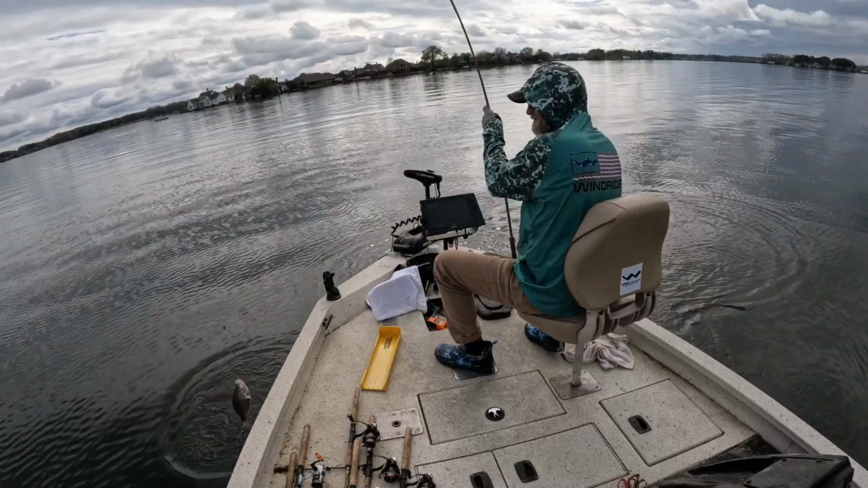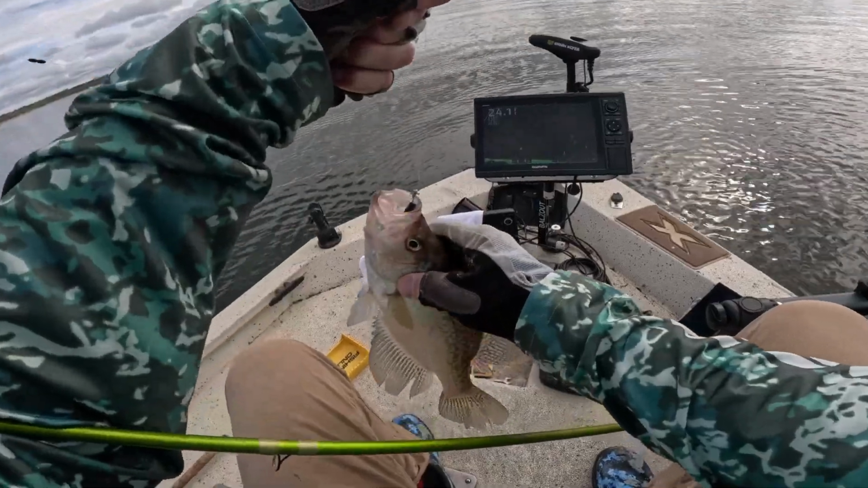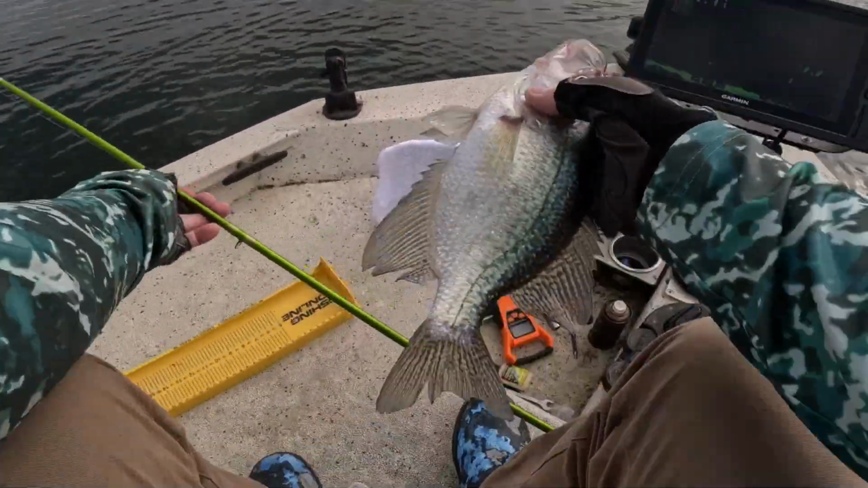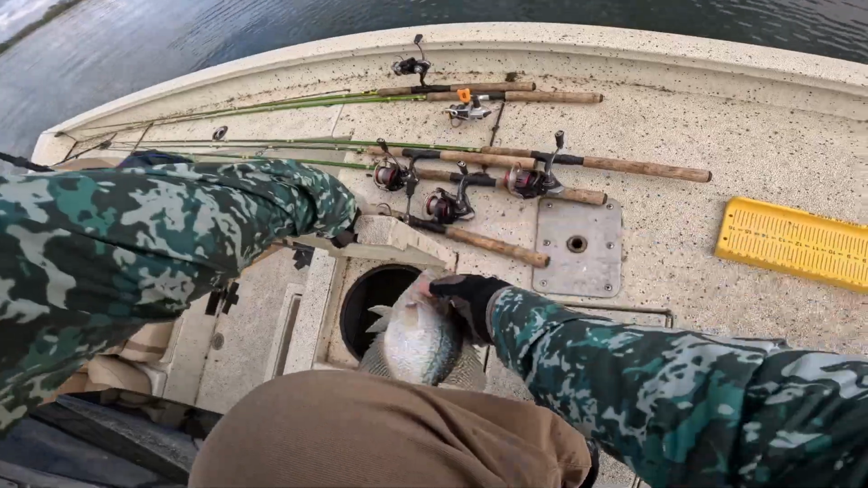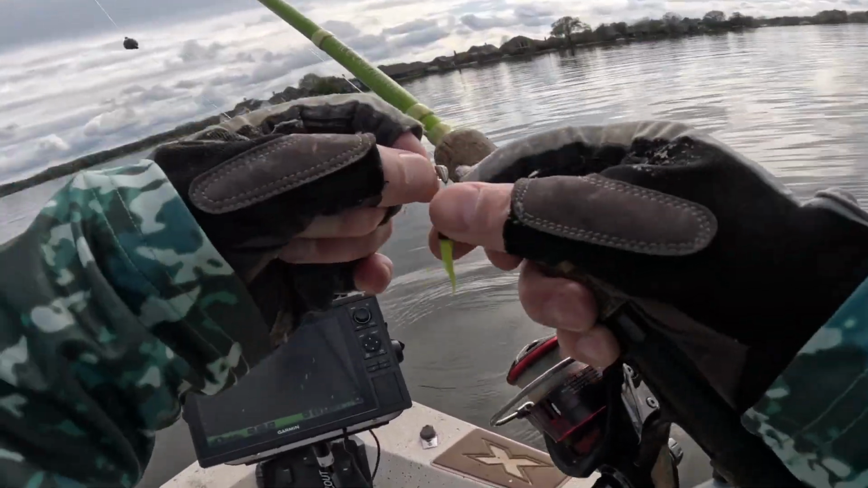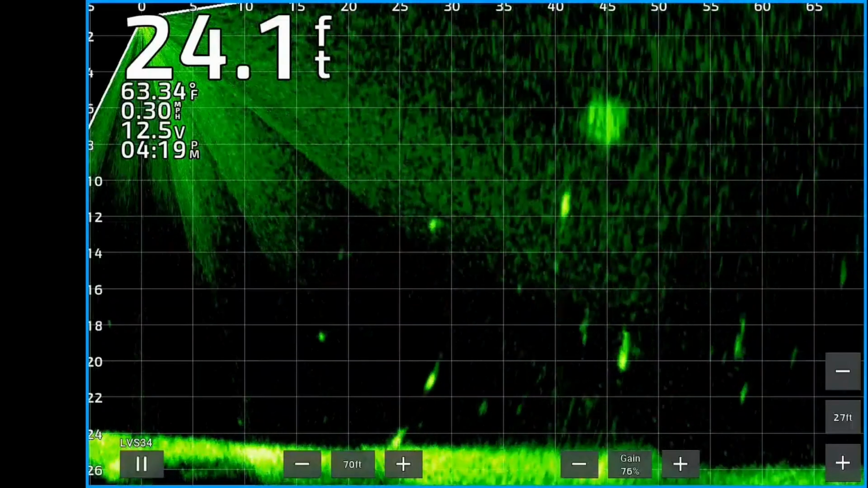Downsized to a 1/64 ounce and it paid off. That's our keeper. Not exactly the big ones, but it's a good keeper size. That's an 11.5 inch black crappie. 11.5. So that change looks like it's paying off. Lining up my plastic there on the jig.